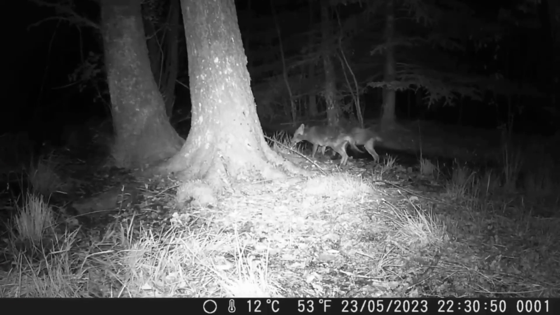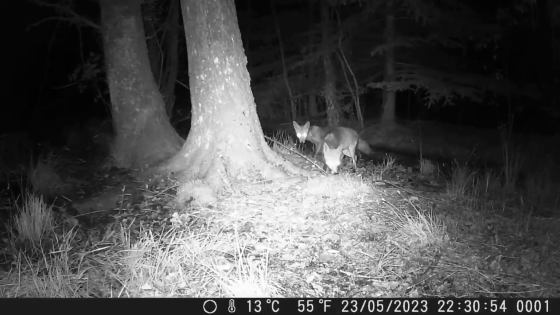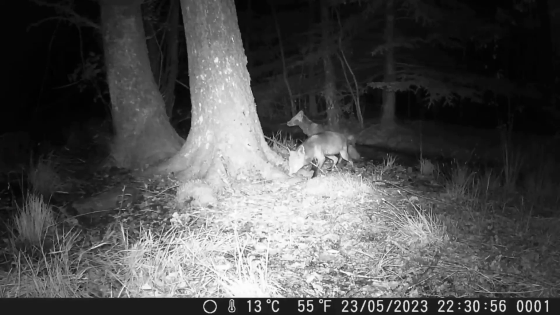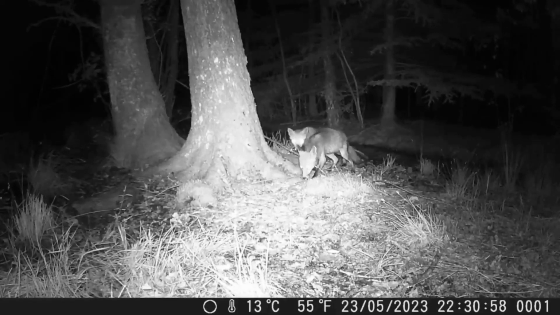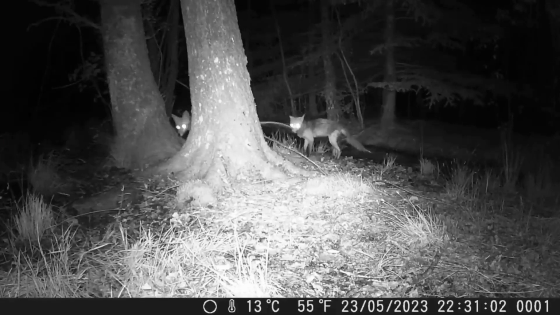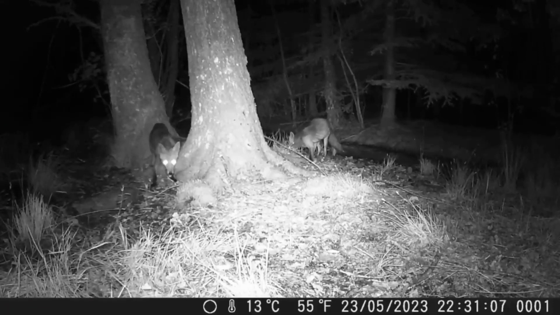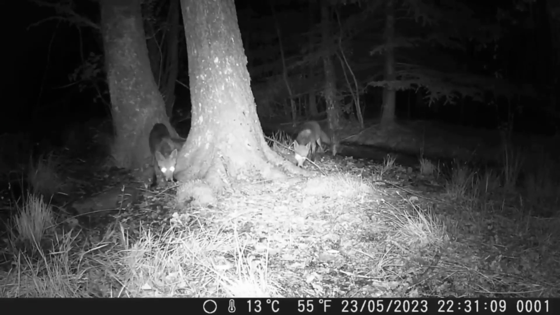He's got mites as well. Part of his tail is naked as well. Yes, they argue a little bit about the sausage. But here he gets a piece.